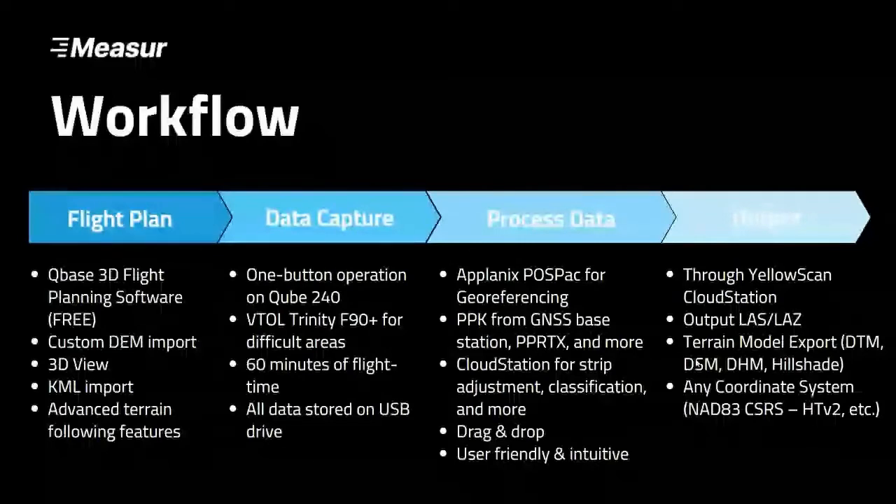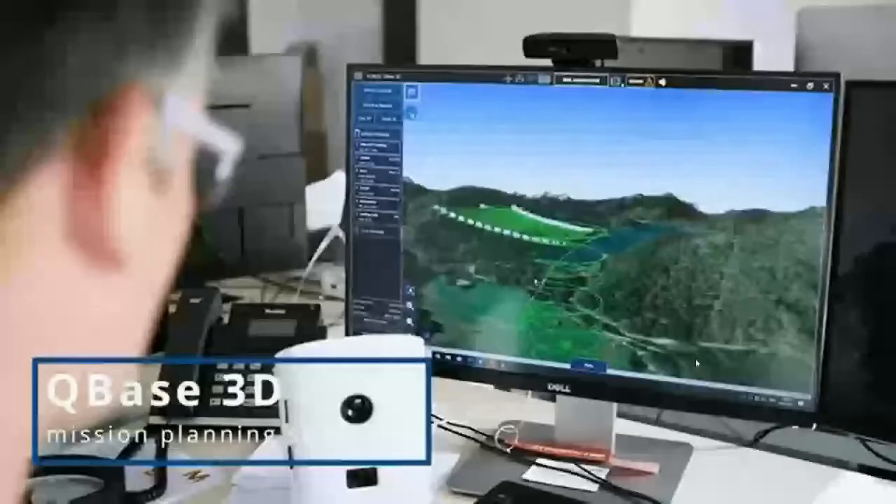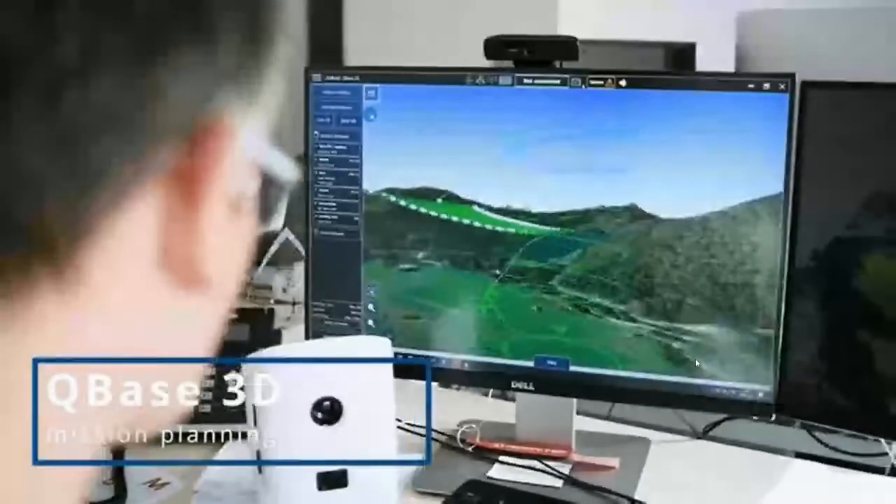Then we're going to process the data, and that's going to be done through a Planix postback for georeferencing and YellowScan CloudStation for our actual alignment, strip adjustment, classification, and more. And then afterwards, we're going to have our output, which is all going to be outputted through YellowScan CloudStation. We can output our LAS, LAZ, our terrain models, and really customize our coordinate system to then go into any other third-party softwares if you want, or take the deliverables right out of CloudStation. Completely up to you. So let's go over Cubase 3D and the flight planning software really briefly, just so you guys have an idea of what it's going to look like.